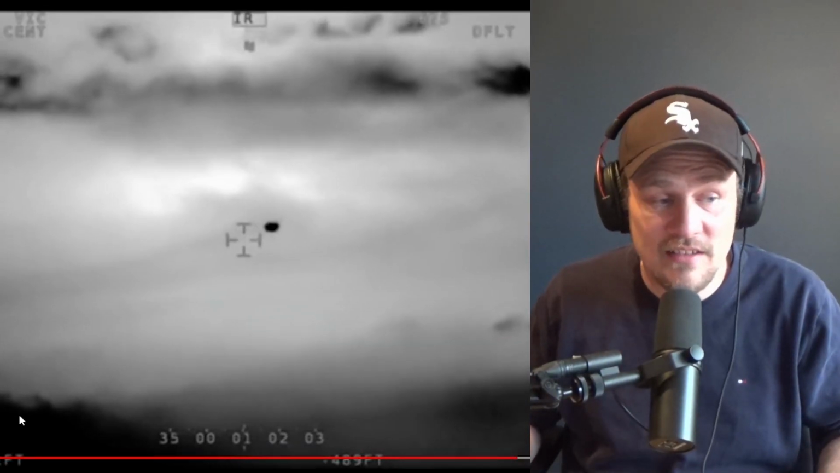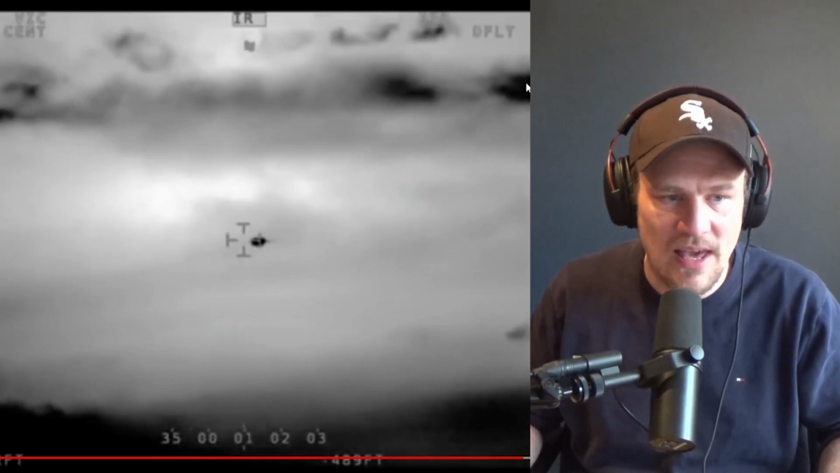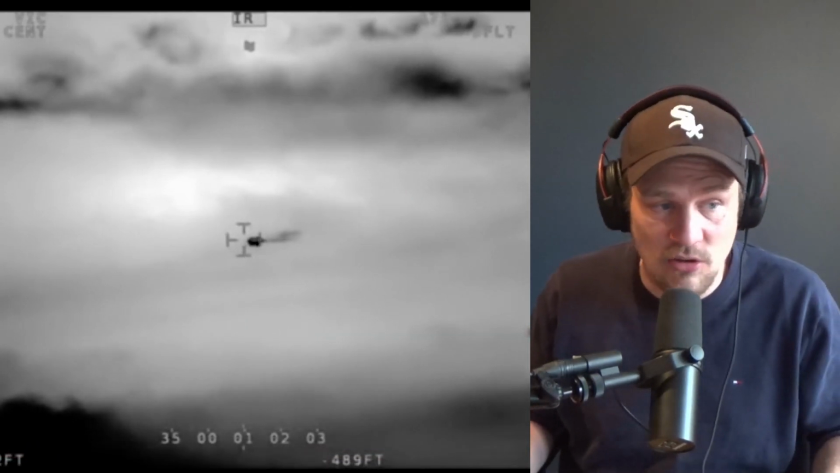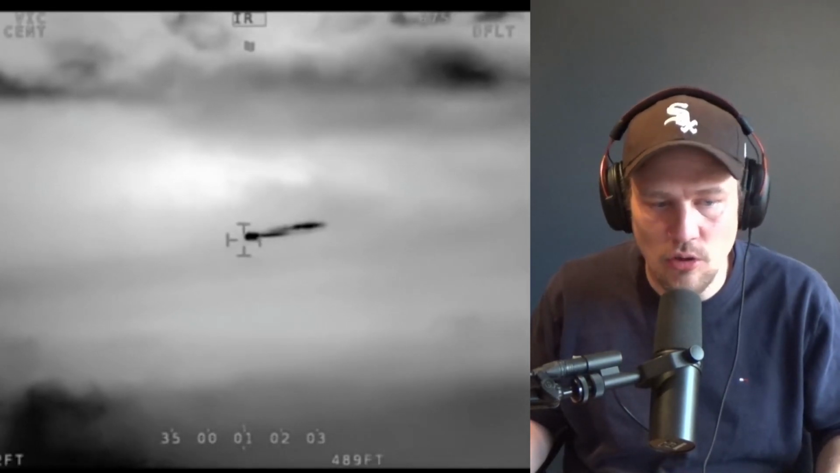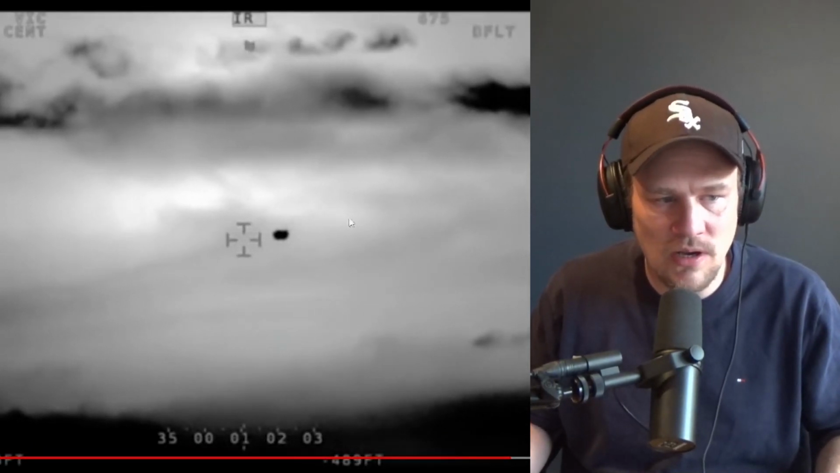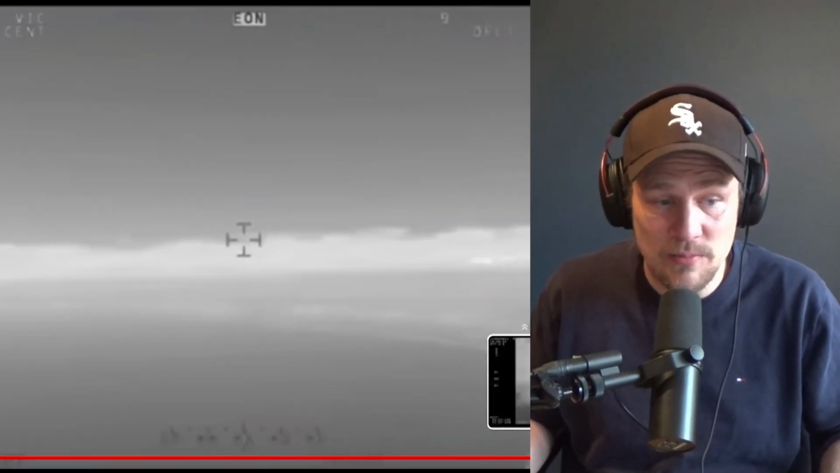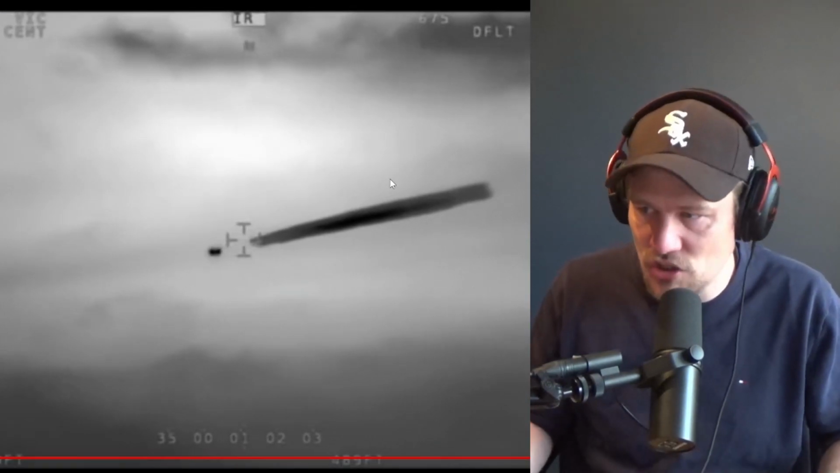Also notice that the clouds around the object are also black. You see this? These clouds are black, these clouds are black, because a lot of people are saying, well, you know, it has these contrails, but why are they black? Does that not mean they're extremely hot or something? No, not necessarily. To be honest, it just means that they are basically clouds. Again, look at all the clouds around. They are registered as black as well. So there's nothing special about this particular contrail compared to the clouds around. It is most probably just exactly that.